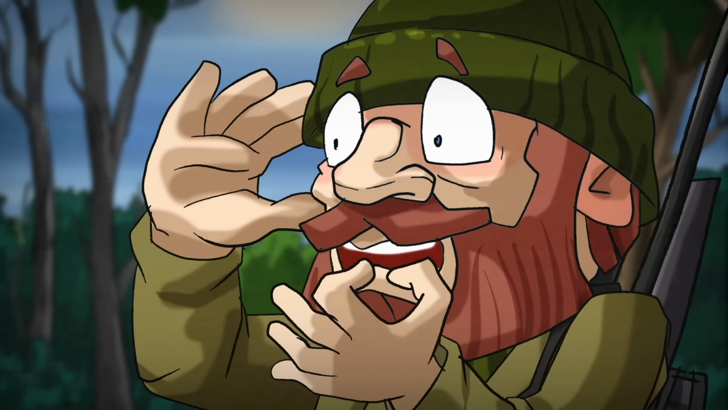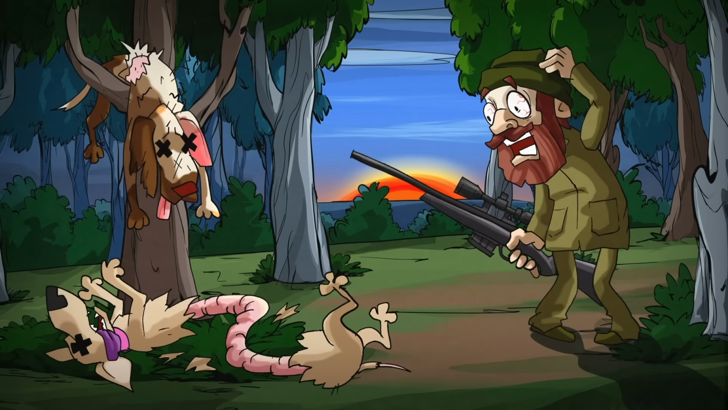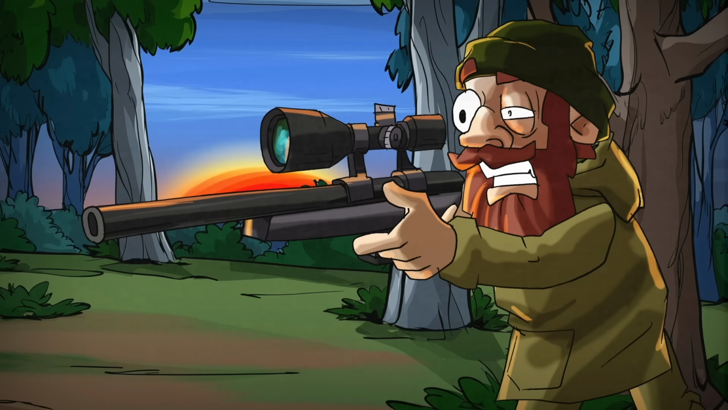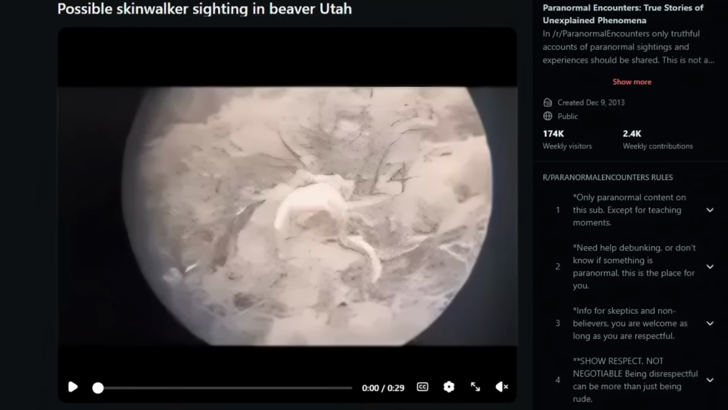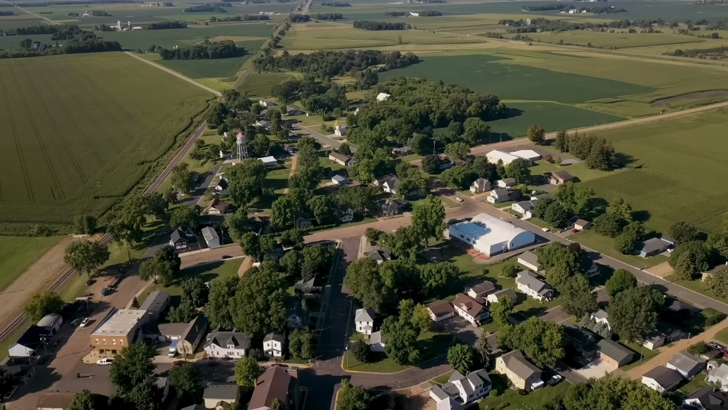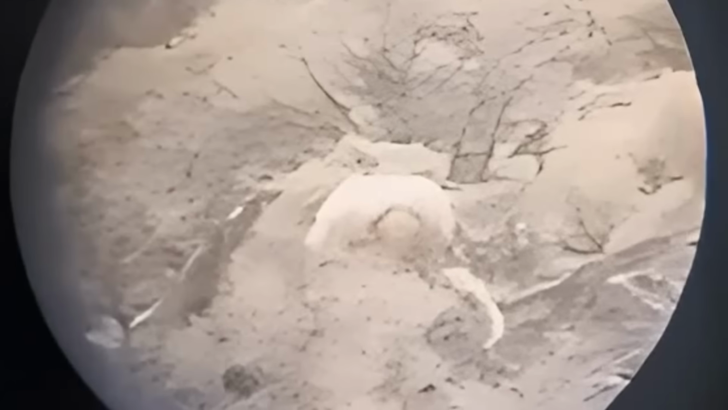So the friend chased after them and made a horrifying discovery. The dogs were found ripped apart as if by a wild animal. When they tried to track down what had done this, they caught sight of this mysterious figure through a hunting rifle scope. Some folks dismissed it as just a straggler or homeless person, but the original poster responded that it had been filmed 5 to 10 miles into the mountains, with only one small town nearby and harsh weather conditions, so it seemed very unlikely that a homeless person could have survived out there.